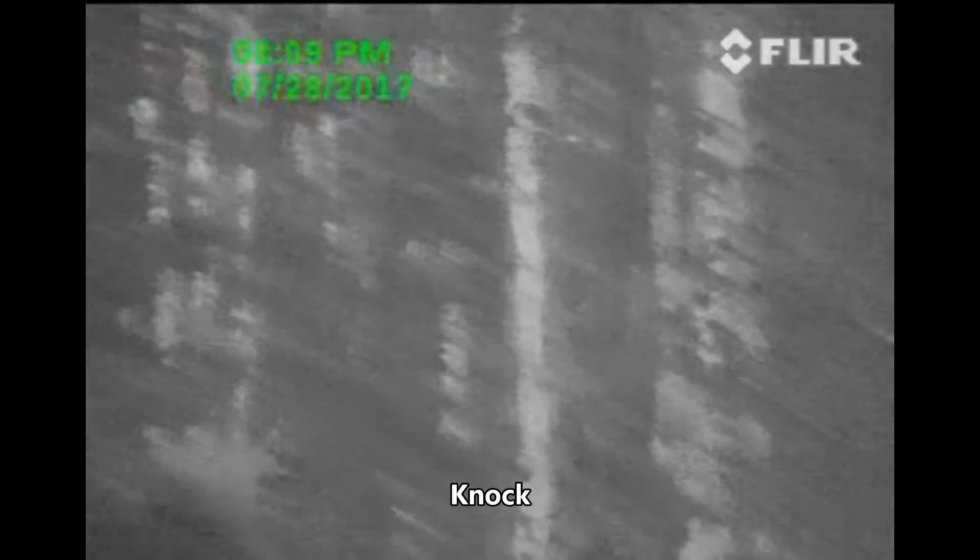I just want to make sure if it was a truck tire hitting a rock or... I heard a knock. Right over there. I don't hear anything now.